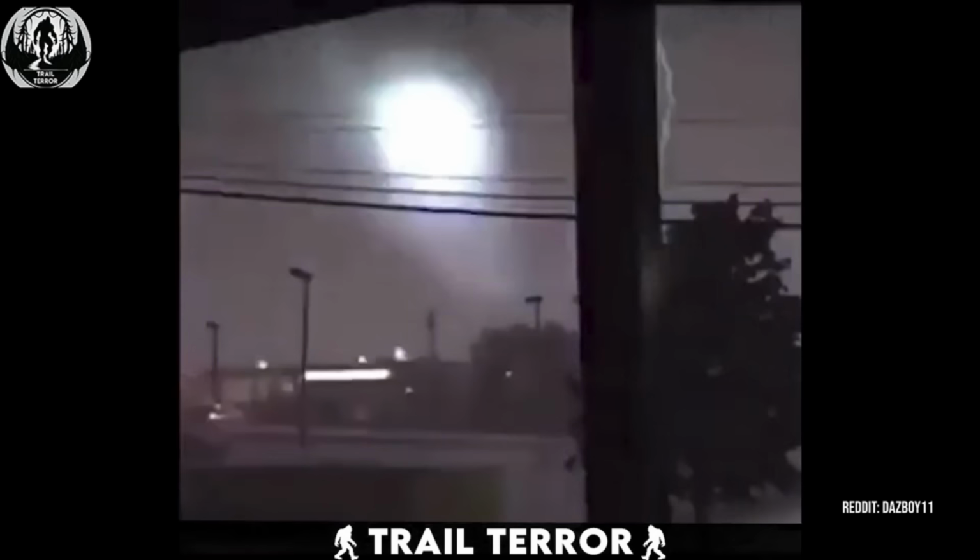This captivating video comes from a store owner who was closing up for the night when something truly otherworldly unfolded. As he records the night sky, strong lightning strikes, but instead of dissipating like ordinary lightning, something extraordinary happens. At the end of the strike, a mesmerizing ball of lightning forms, flashing around the sky as if it's being controlled by an unseen force.